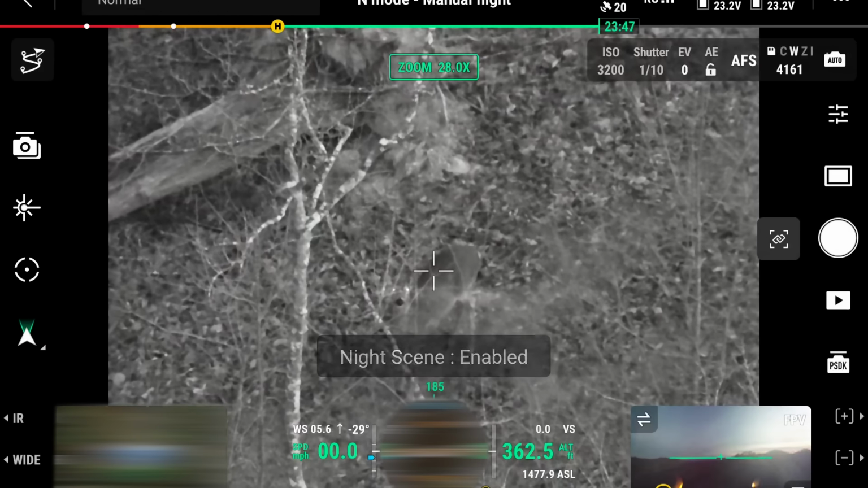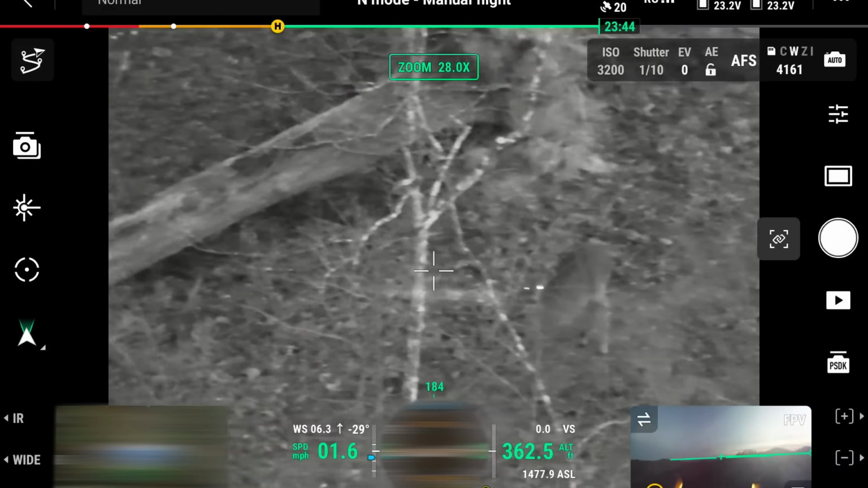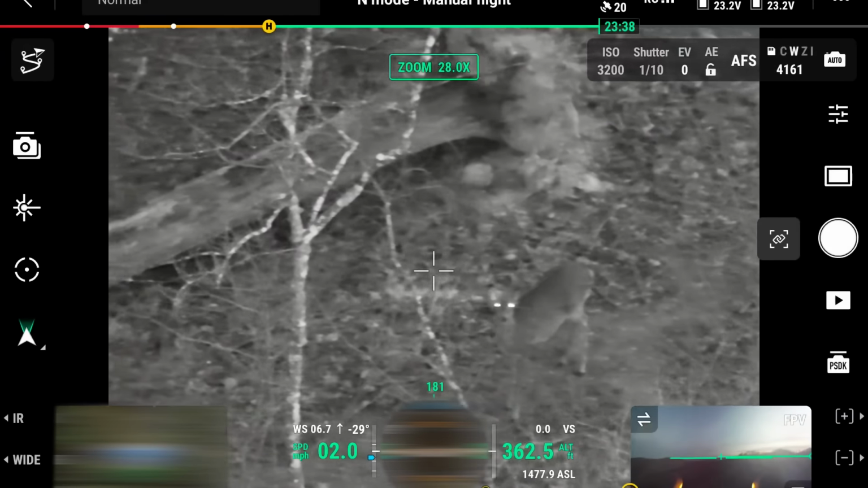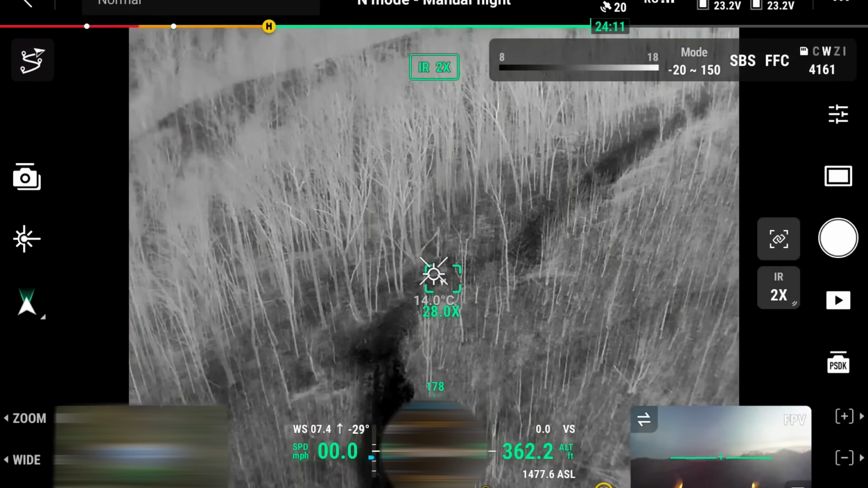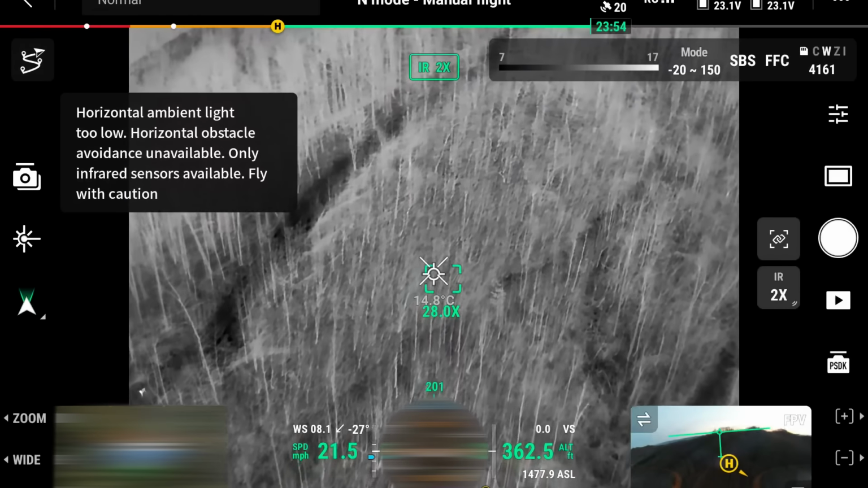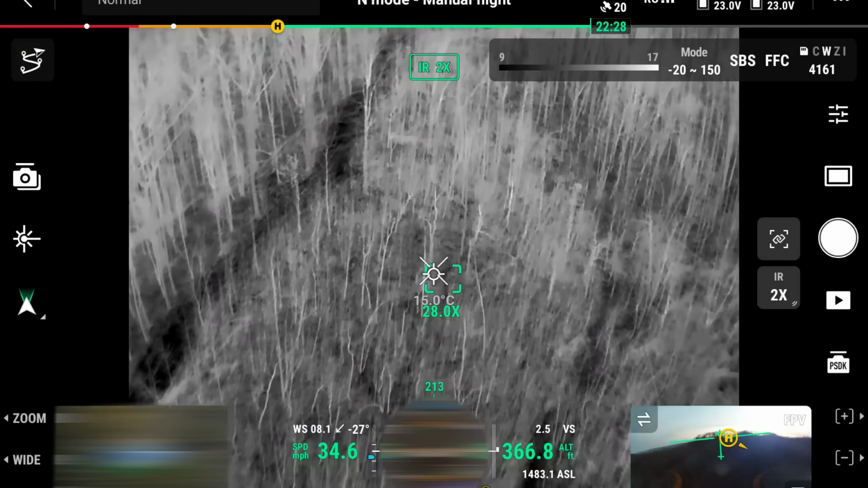There, we just turned it into night scene. Should be a little bit easier on us. This buck acts a little more spooky, so it actually could be a buck. Who knows? It's staring at the camera awfully hard. We'll continue up this ridge at least for a little bit, just to see if any more deer jump out at me.